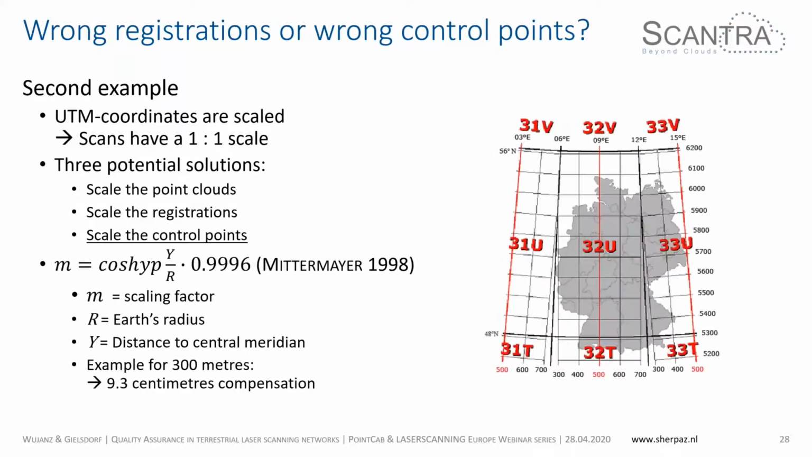I'm not going too much into detail, but for the compensation that you need to apply, we used the equation by Mittermeier, who was a professor at TU Berlin. I'm not going to go through all the variables of it. Of course, you need the scaling factor, and that you need to apply to your control points.